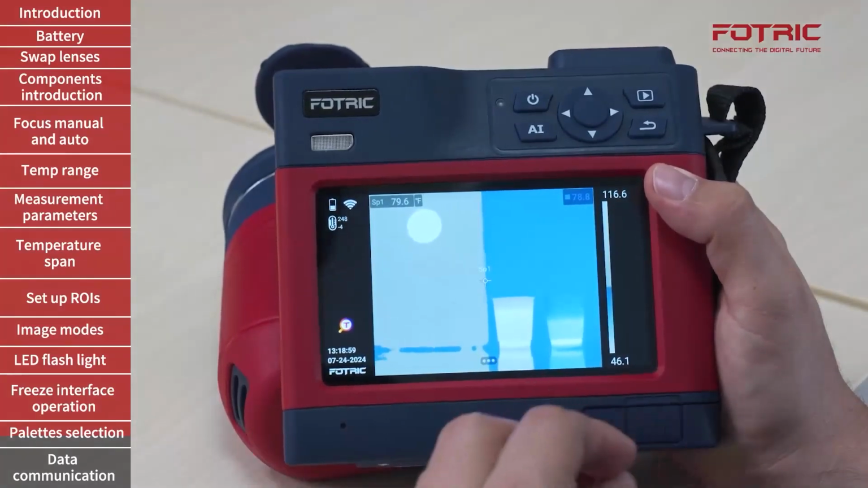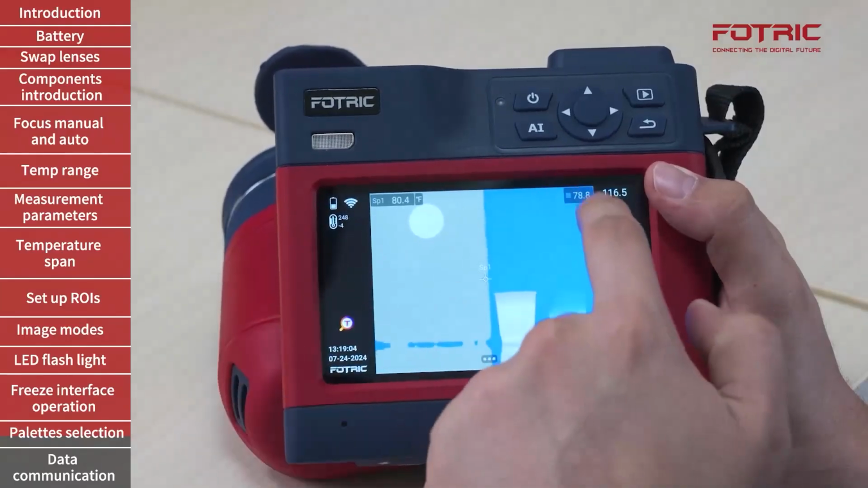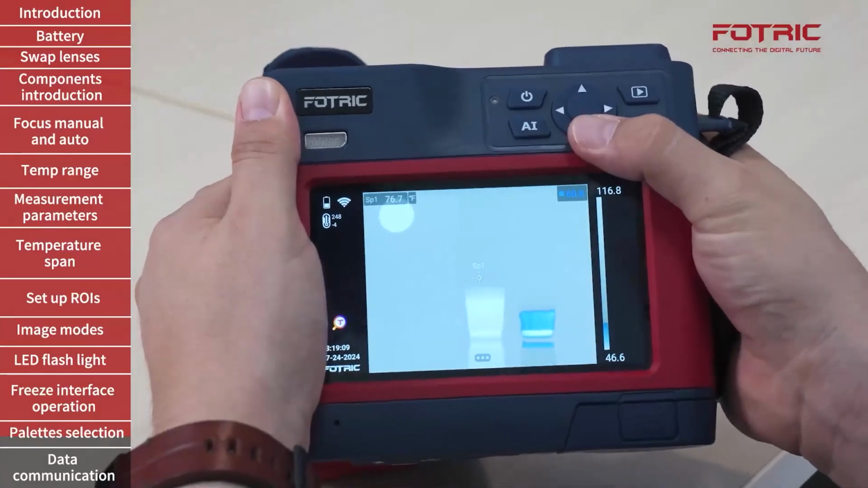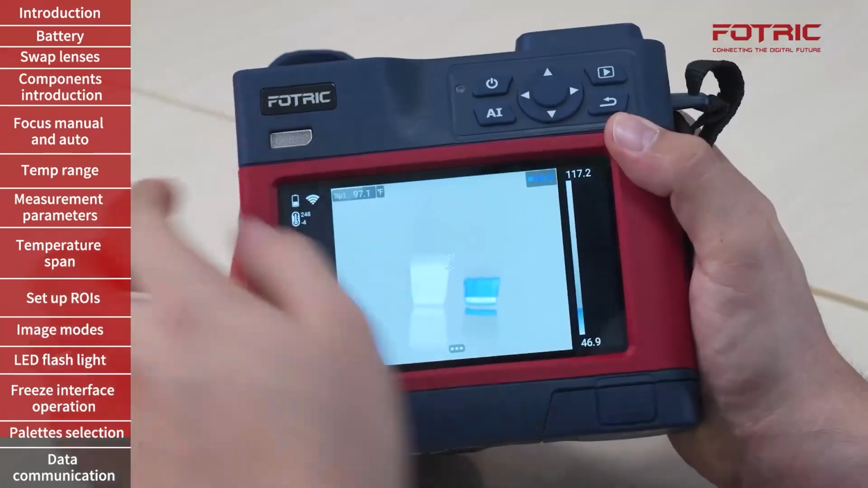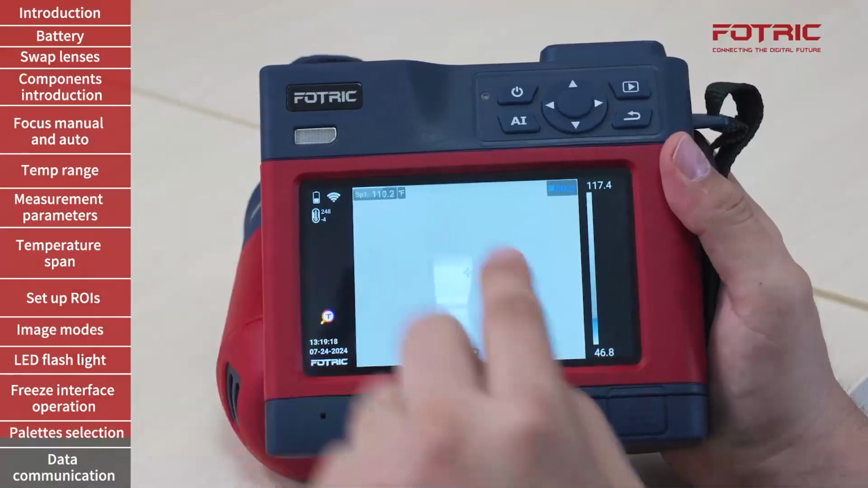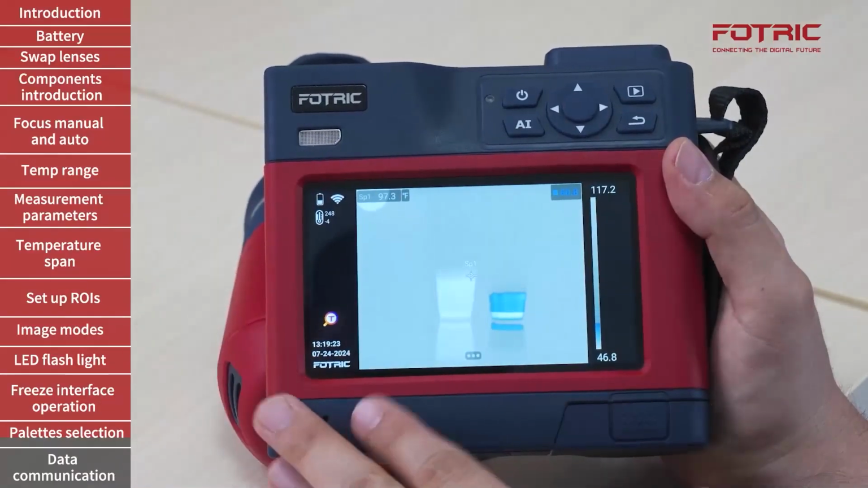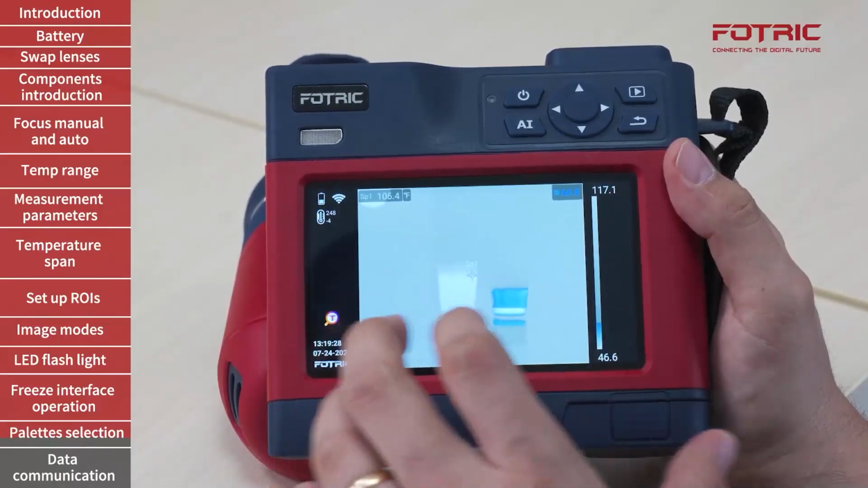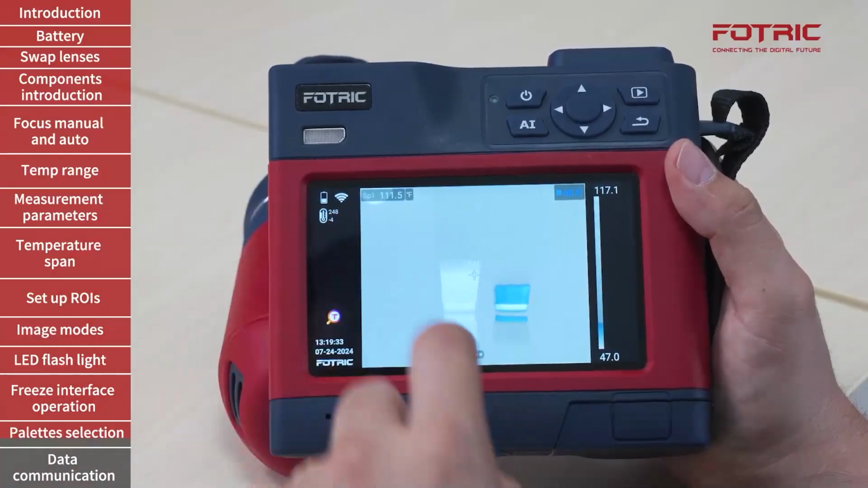A common practice is to use a hygrometer to identify the dew point in a given room and input that value over here. As you can see, as I lower that value, I can clearly identify the surface on that cup that is full of iced water, which after some time I will know for sure, just using the thermal camera, will condensate on its surface.